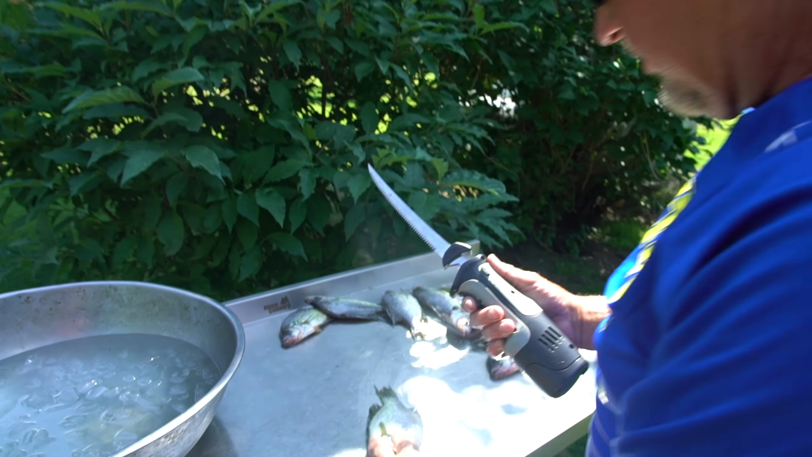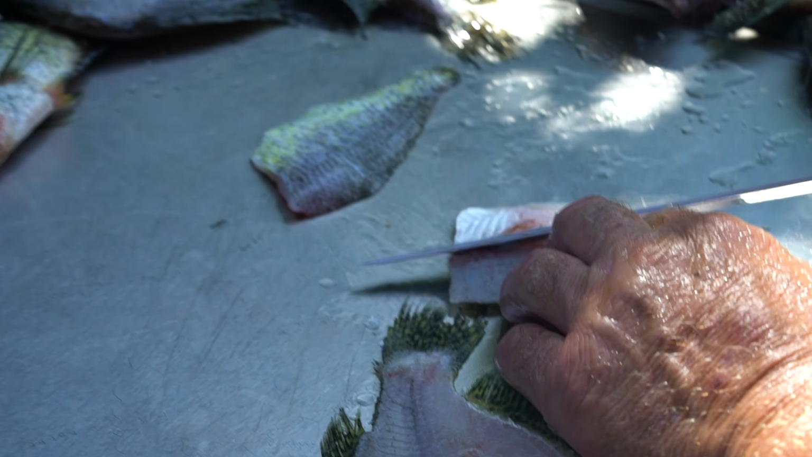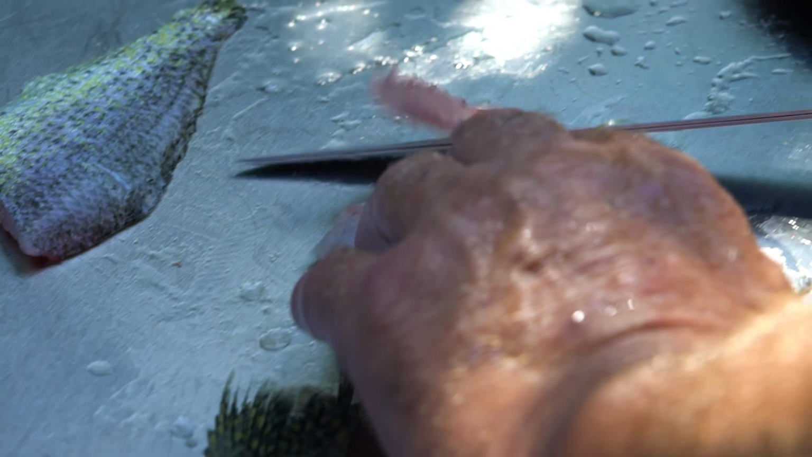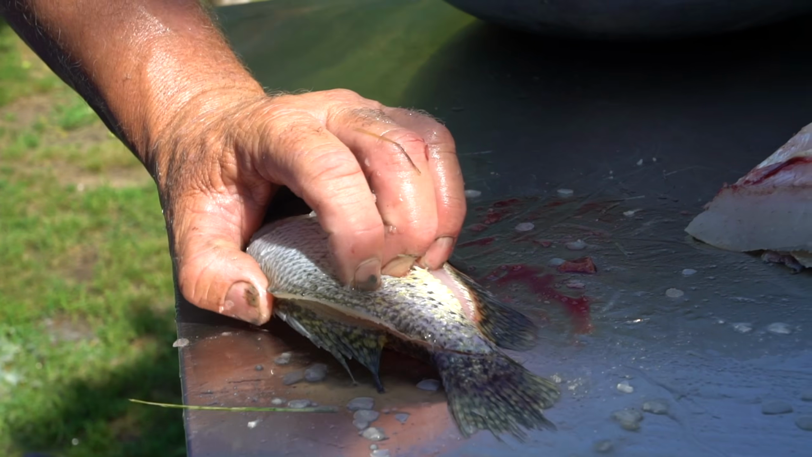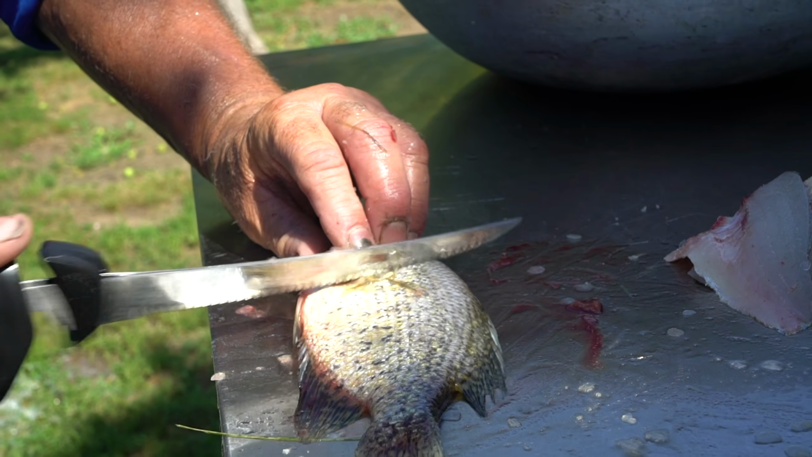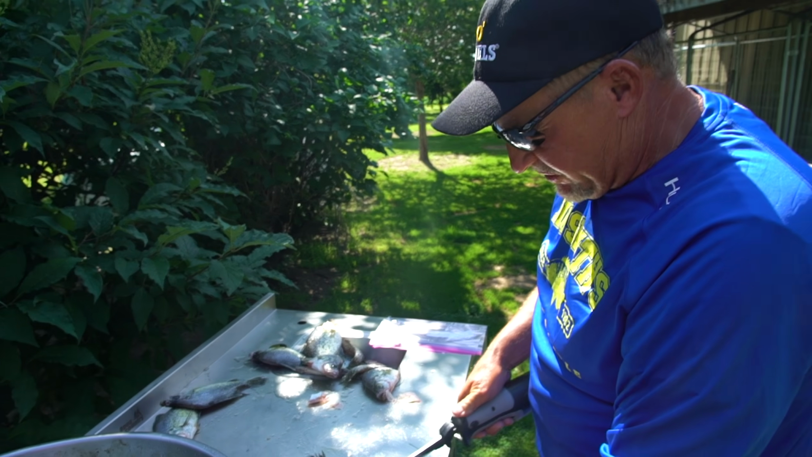So basically what I'm gonna do is take my electric knife. It's so easy, so fast. And basically what I'll do is I'll just come back around, get the ribs. I mean, I can clean 25 crappies, 25 bluegills in less than probably 15 minutes once I get going.